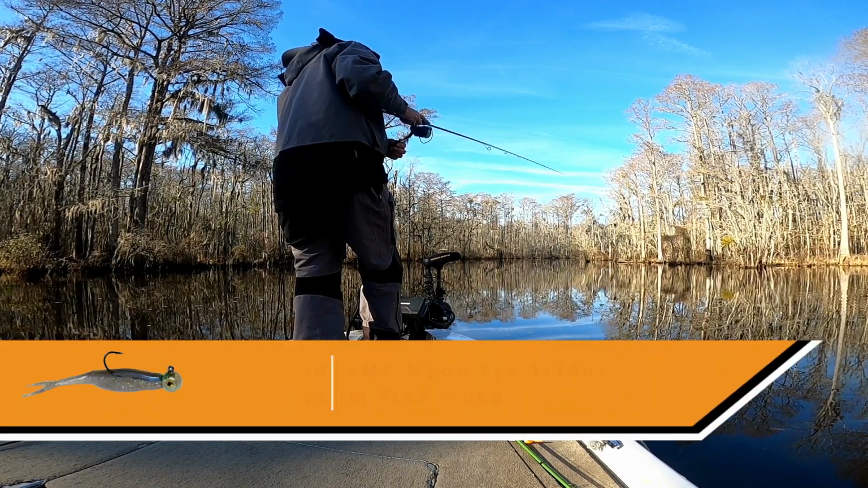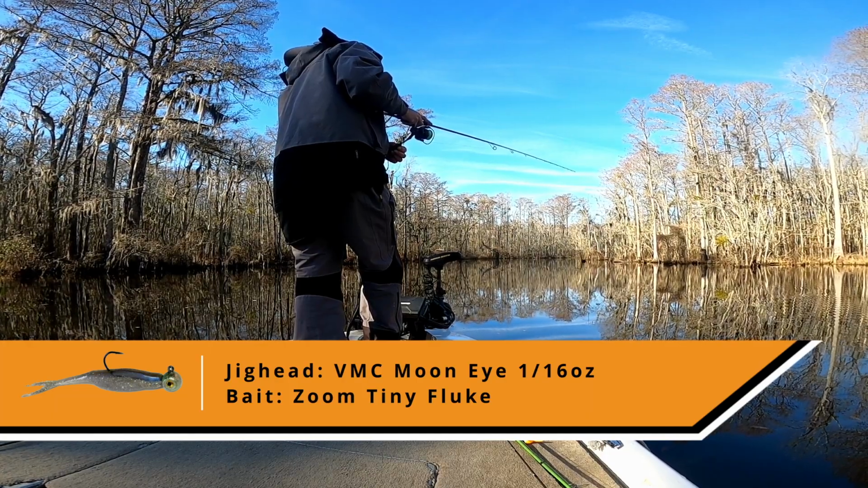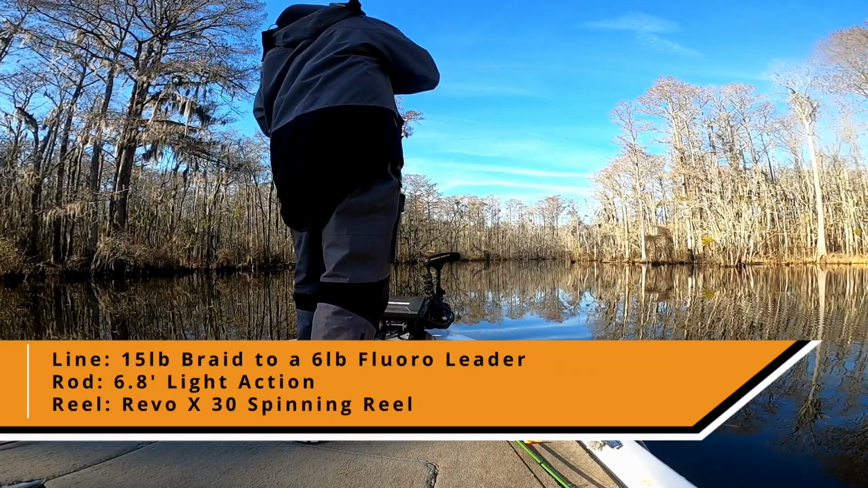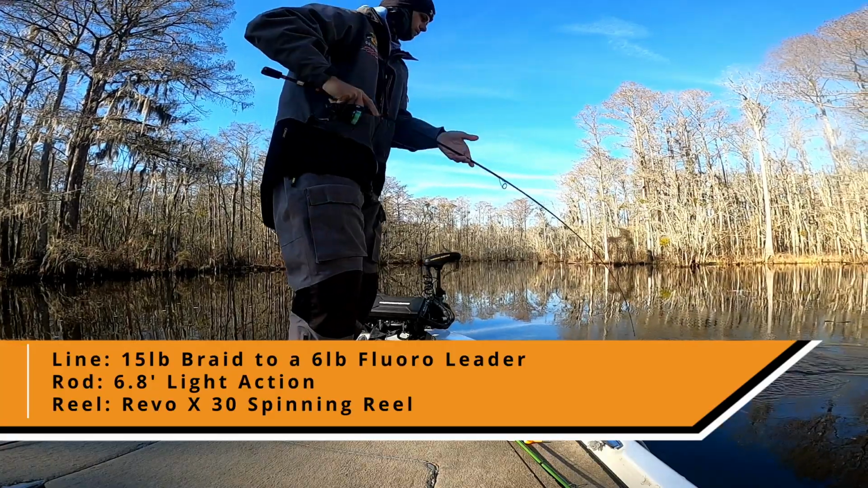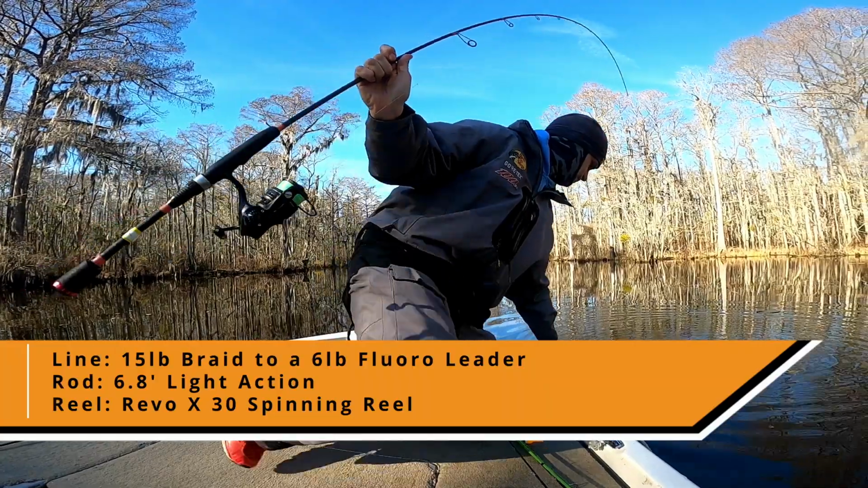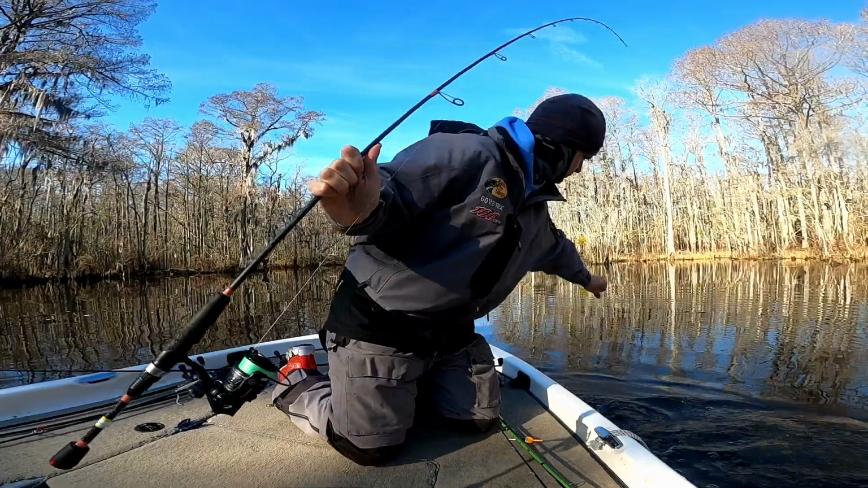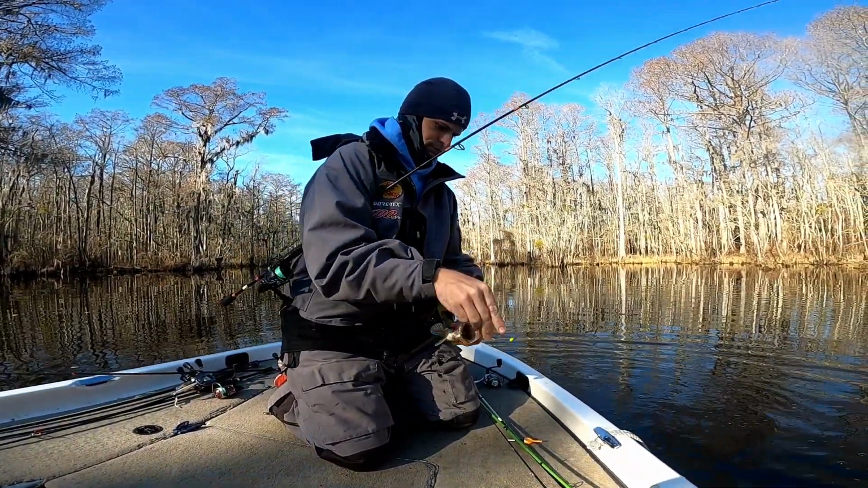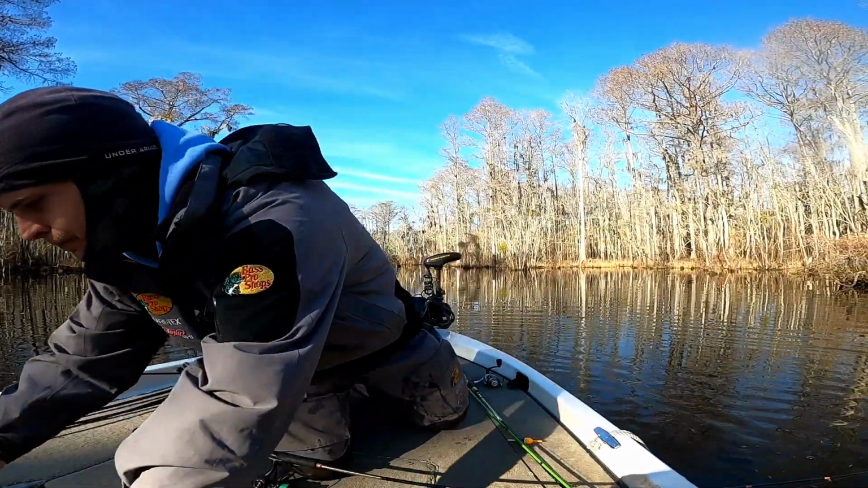In this one in particular, I'm using a 1/16 ounce Moon Eye jig head with a Zoom tiny fluke, a little 6'8" light action rod, 15-pound braid, to a 6-pound fluorocarbon leader. That really allows me to keep that bait above the fish, because with the strolling rig you want to keep that bait above the fish, but want to be able to work it really slow. So that's where that 1/16 ounce jig head comes into play.